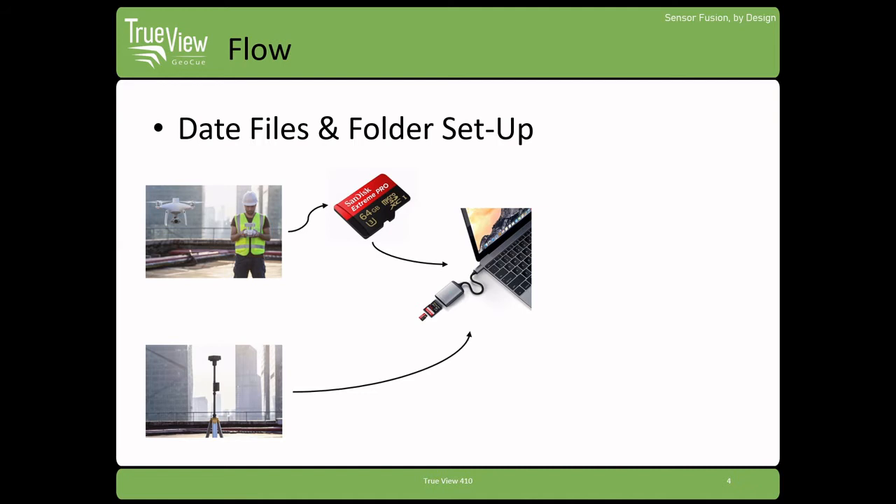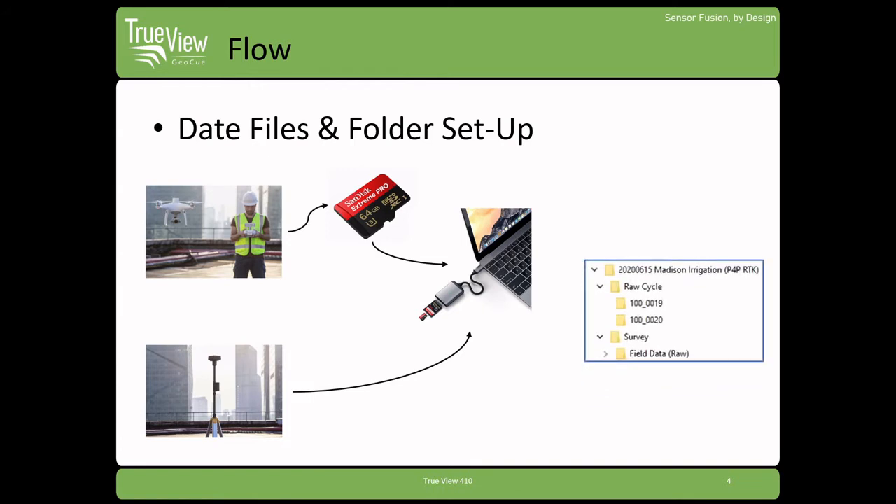And the way that we recommend structuring this, and as you'll see in the walkthrough, essentially we recommend creating a project folder and then just directly copying over your flights from your Phantom 4 into subfolders of your cycle folder. Cycle is a term we use within the TrueView EVO ecosystem, essentially meaning your flight or collection of data. So you can see here in this particular example, I've got, we'll call them, flight 19 and flight 20. And then in another subfolder, I've got my base station information.